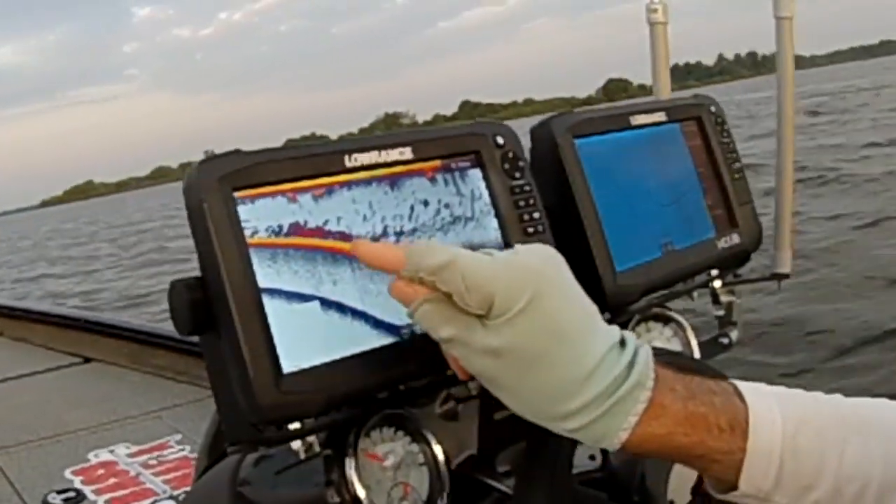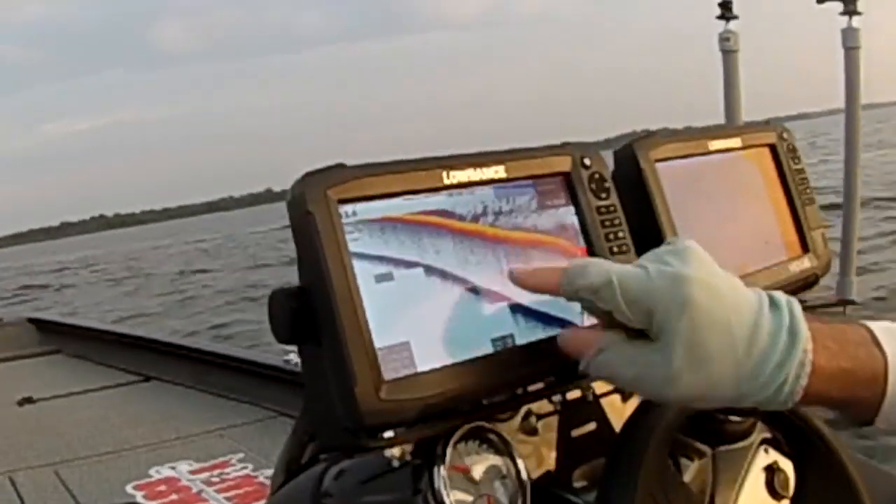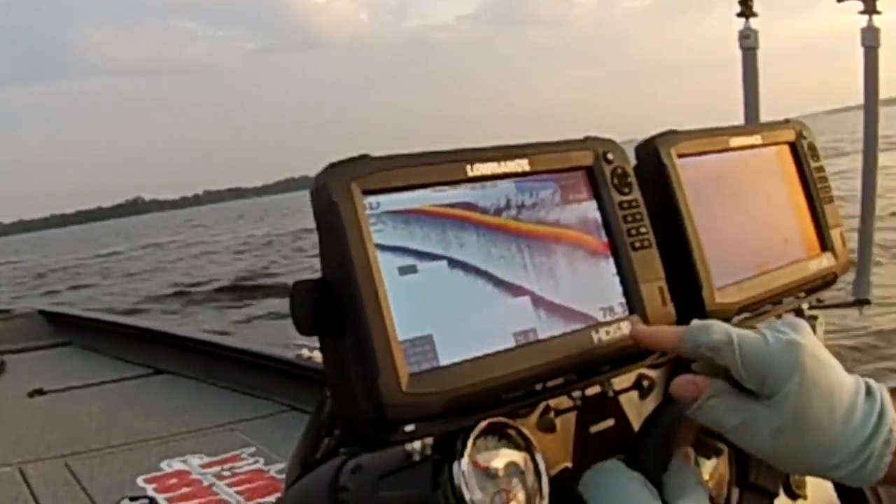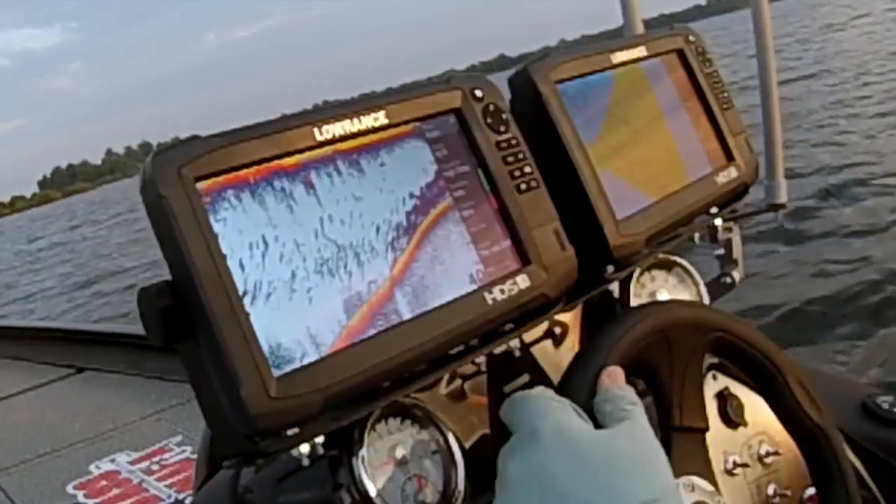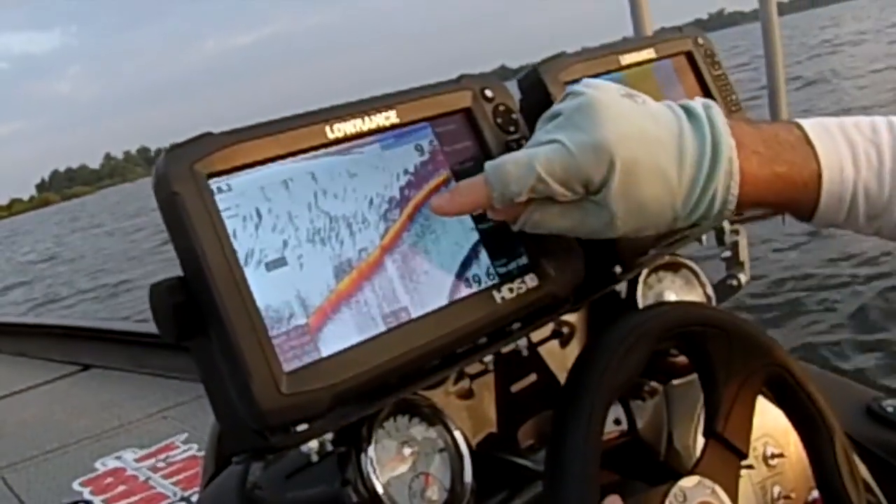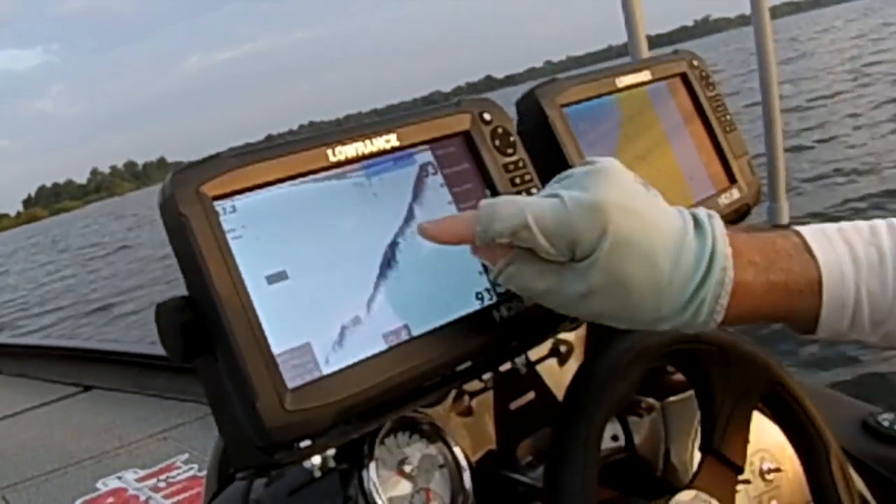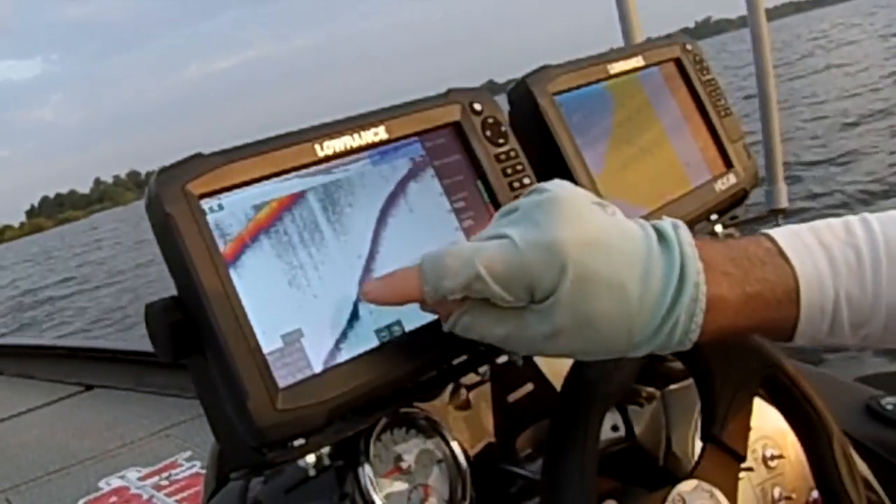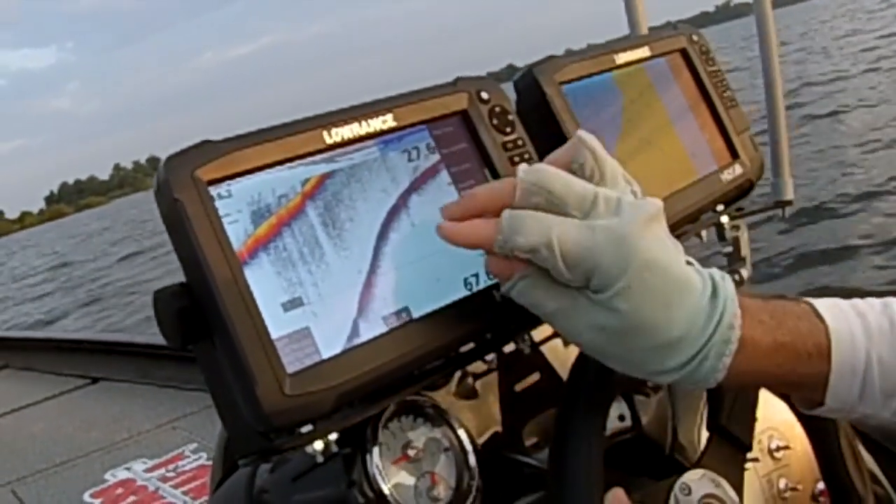So this whole stretch here is all shell through there, and you can see it by the double echo return. But down here in the deeper water, it's a lot more dense. So now I should be able to show you what I'm talking about. Okay, so here's where it's beginning, hard bottom, getting some shell from the top to the bottom here. Up in here now is where the real dense shell is.